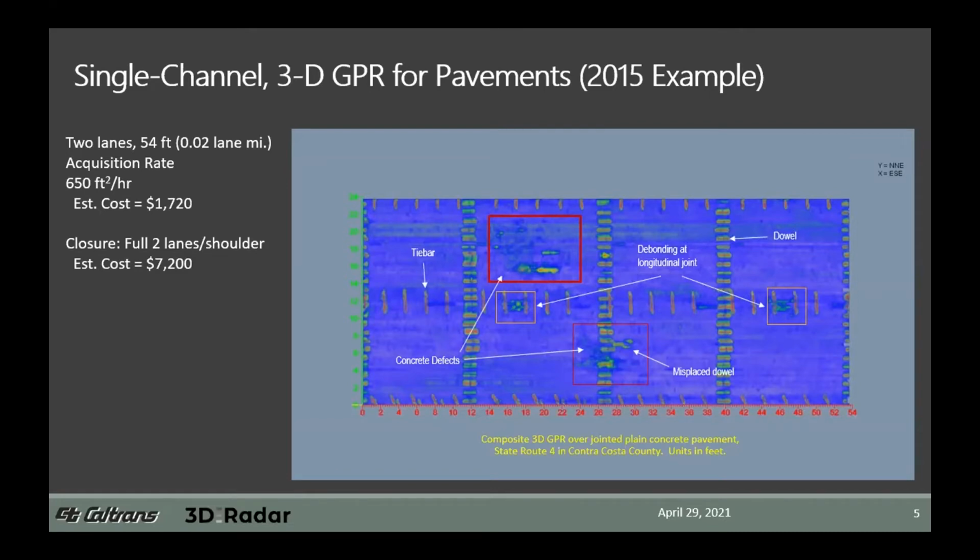The estimated cost for that, this is going to remain constant throughout all the comparisons, is basically the cost for a full shift for a crew, about $1,720. And the cost for a closure is about $7,200 for a full shift. And so we'll bounce between those two when we do this discussion. So in this presentation, I'm going to focus on comparing field investigation costs between the 3D radar and single channel units. Remember that baseline figure of about $8,000 a day for single channel acquisition, because I'll be coming back to that a bit.